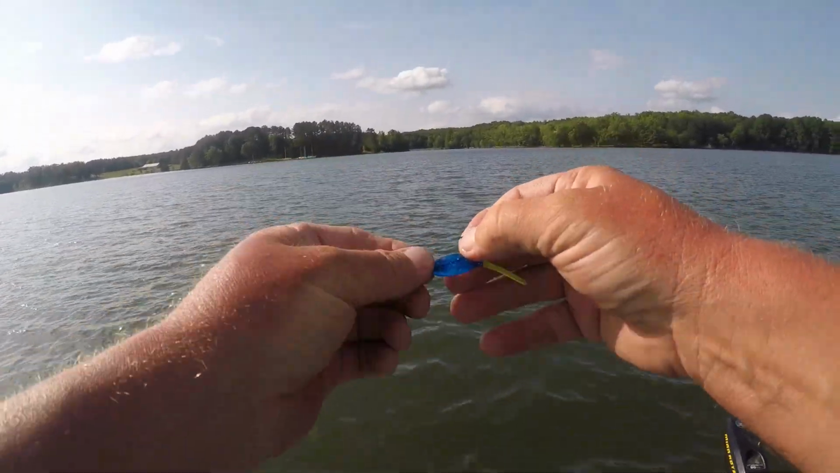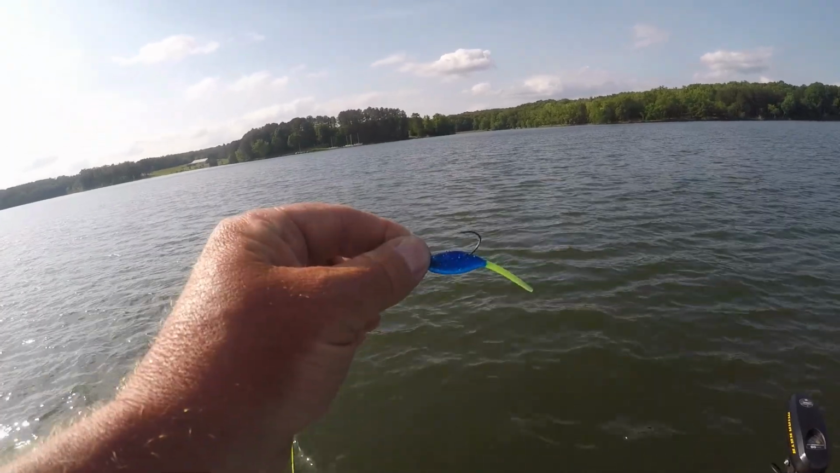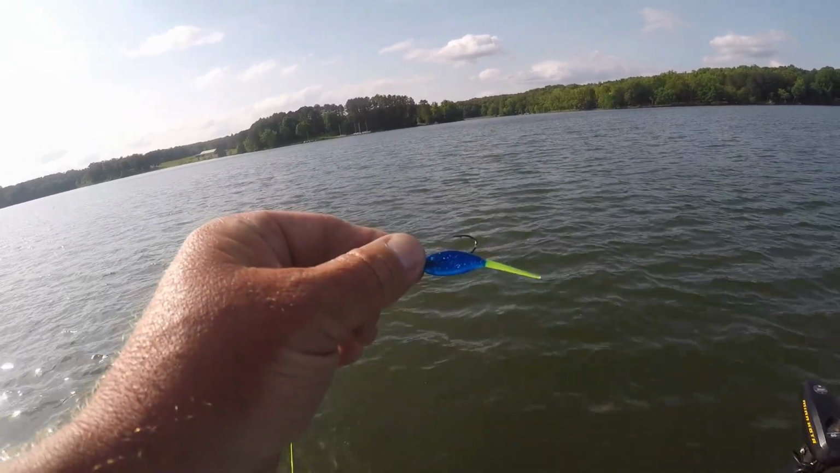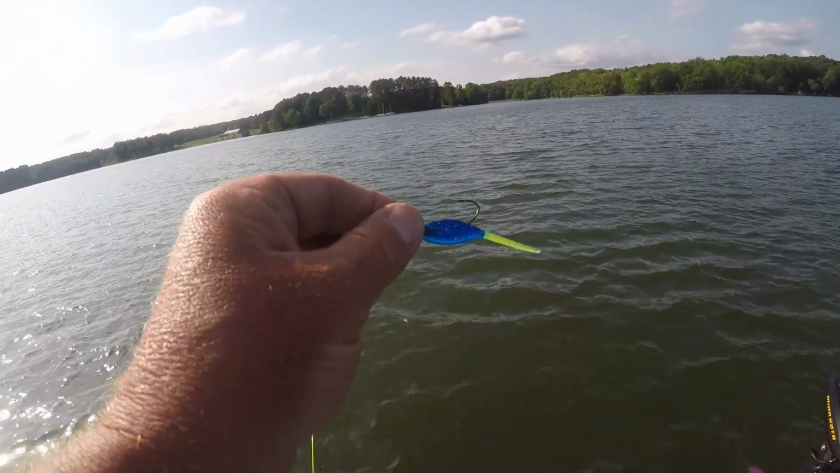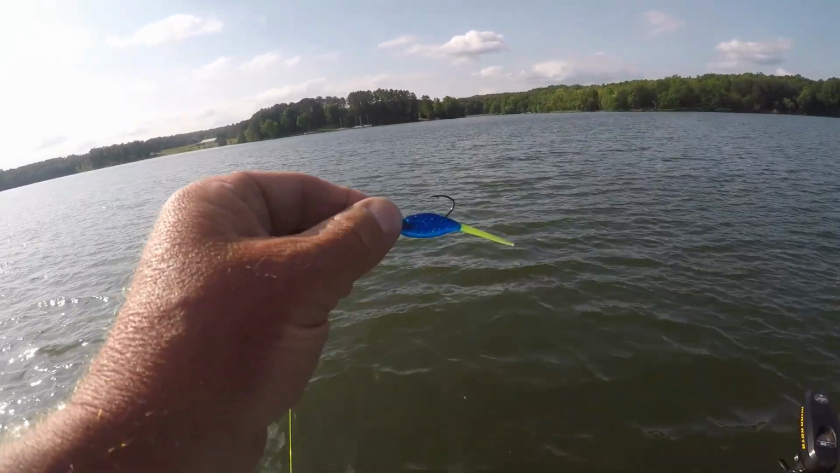I went to a different color, the LF Dominator. That stands for Lake Fork Dominator. That's the way I understand it, that's where this bait gets its name. It's made by Slot Limit Baits as usual. I'll leave a link in the description.